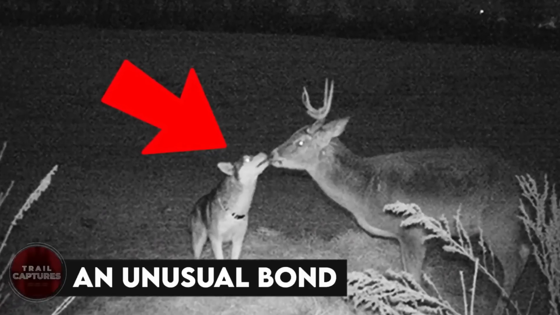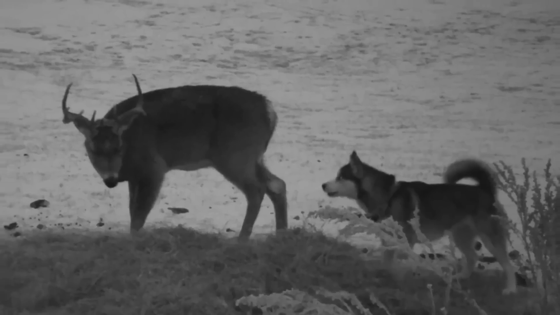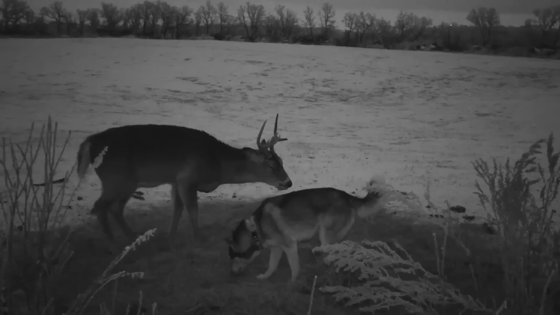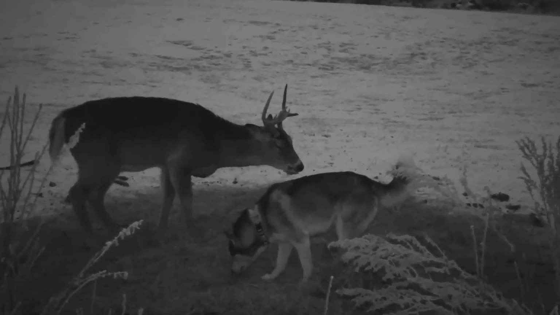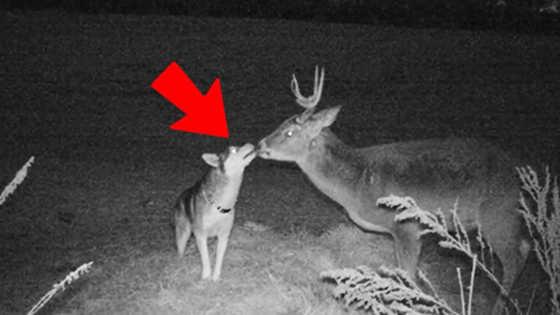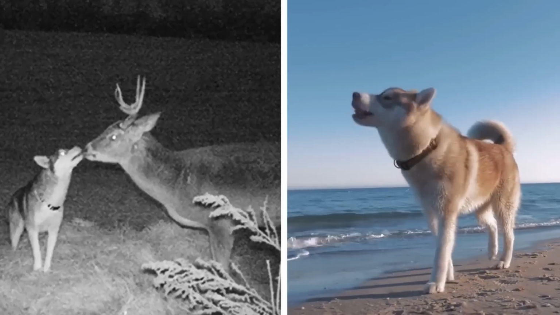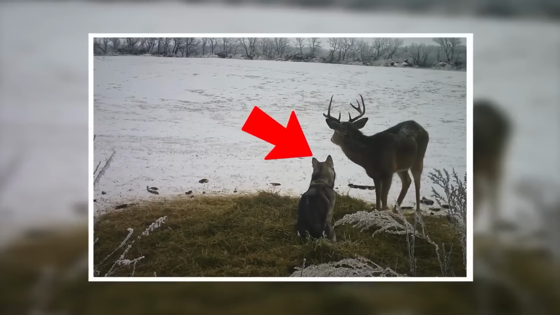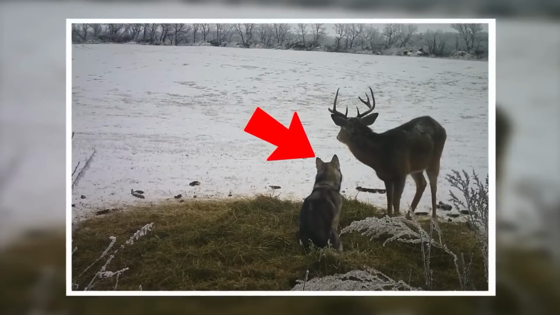An unusual bond. A husky and a buck, not two creatures you'd find being so lovey-dovey. But this trail cam showed how anything is possible, and how we might never know what exactly is going on in the wild. And this dog apparently used to run away from her home just to be with the deer and spend some quality time together.